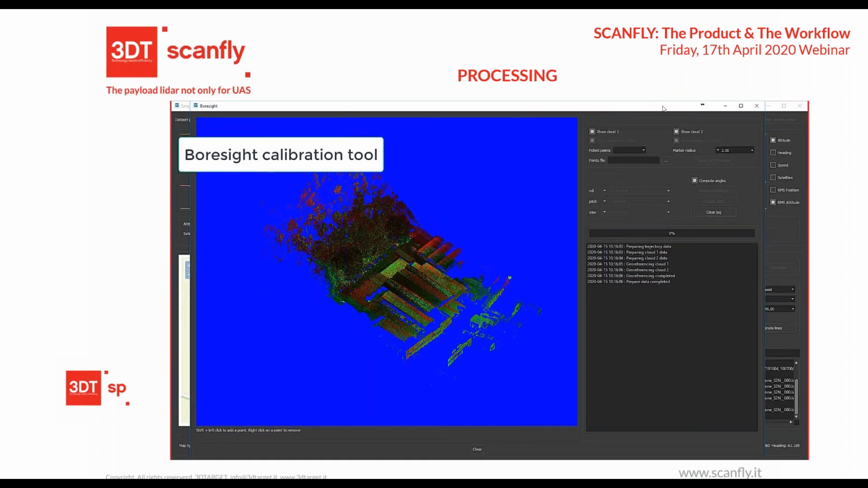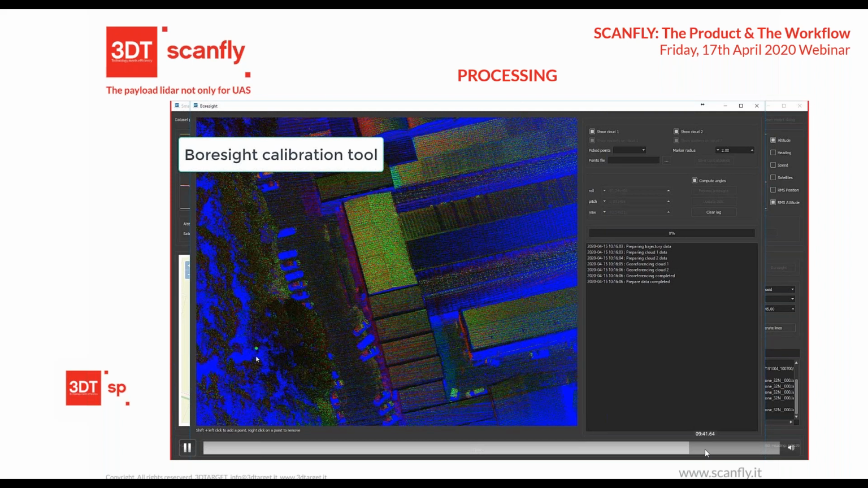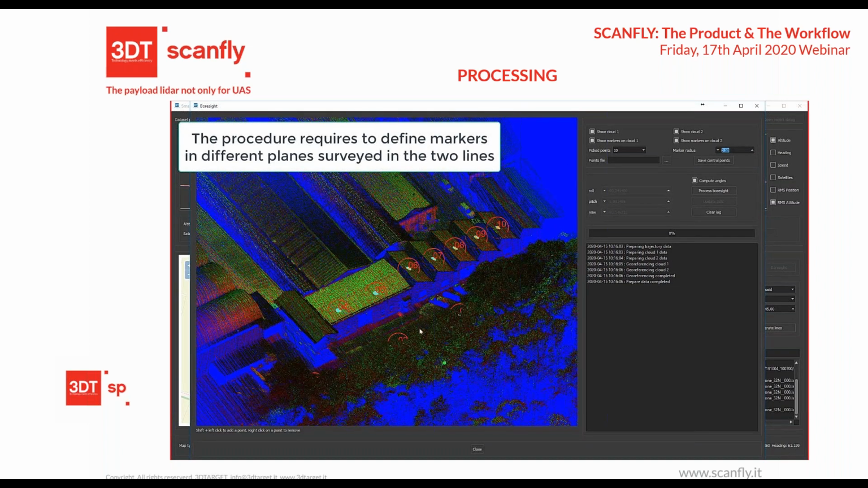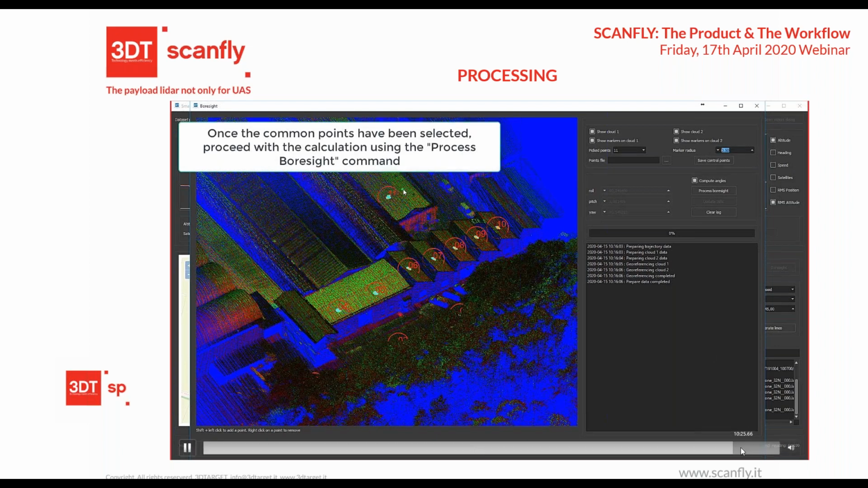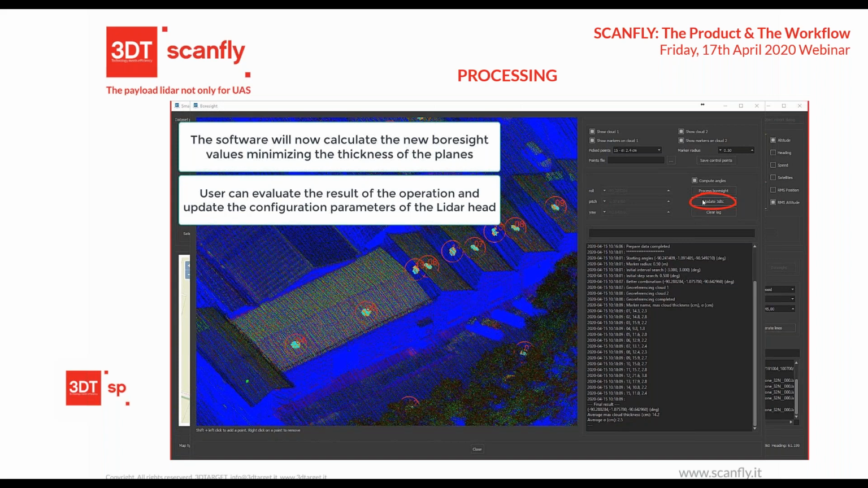You need to select points of different planar surfaces, and then simply by clicking some points, the system understands the plane itself, and we need to have a two-way survey, so the same area surveyed in two main directions, and then the system can do the calibration itself, so calculate the point that minimizes the error.